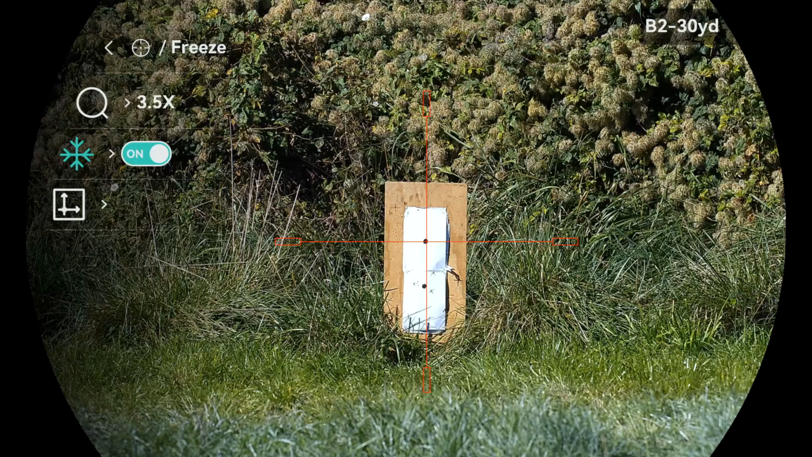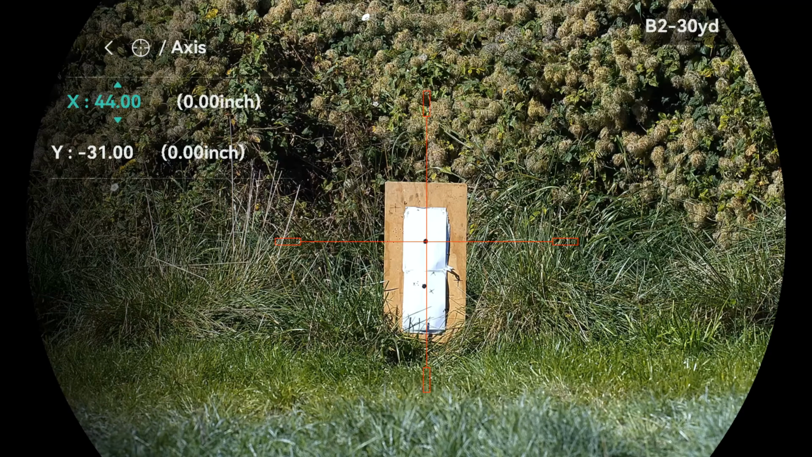So now I scroll down to the X and Y axis and press OK, and I'm happy with the vertical placement of this, so I just want to go to the next one down, which lifts it up and down. So you can see how I'm moving the crosshairs now. I want it up a little bit from where it is, and I'm happy with the left and right, so I just leave that.